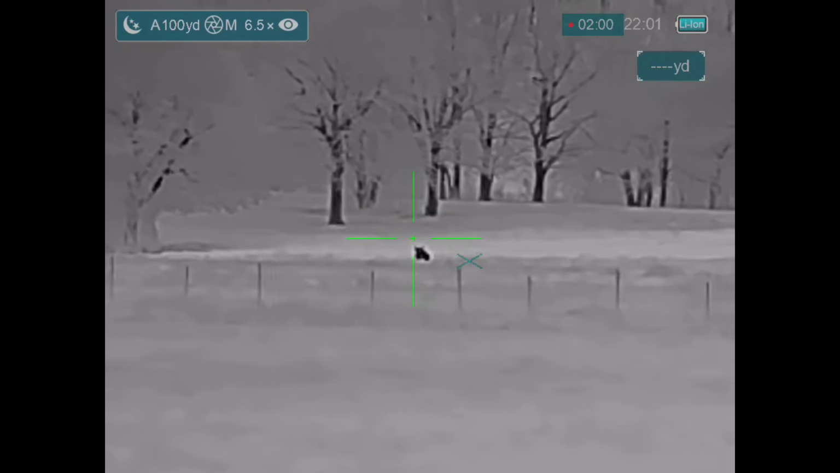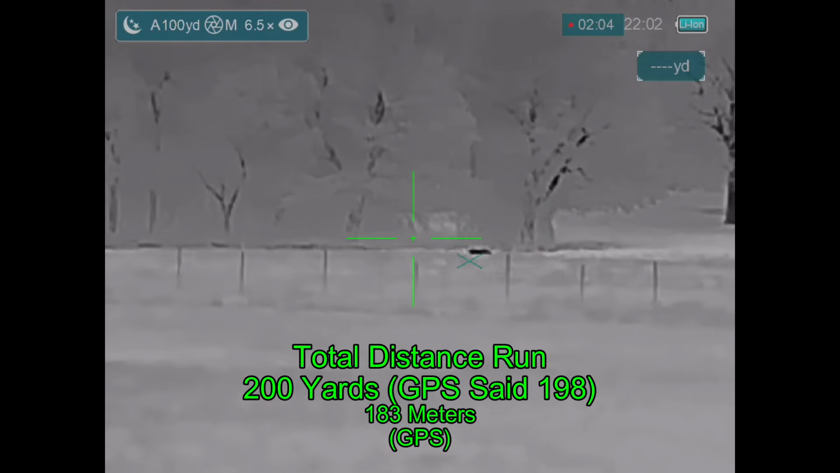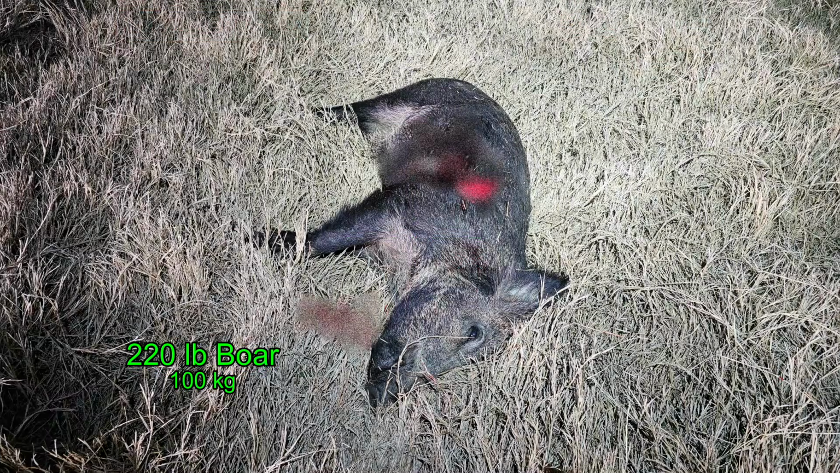Shot number 3 and shot number 4 failed to connect, but the hog goes down after a 200-yard run.